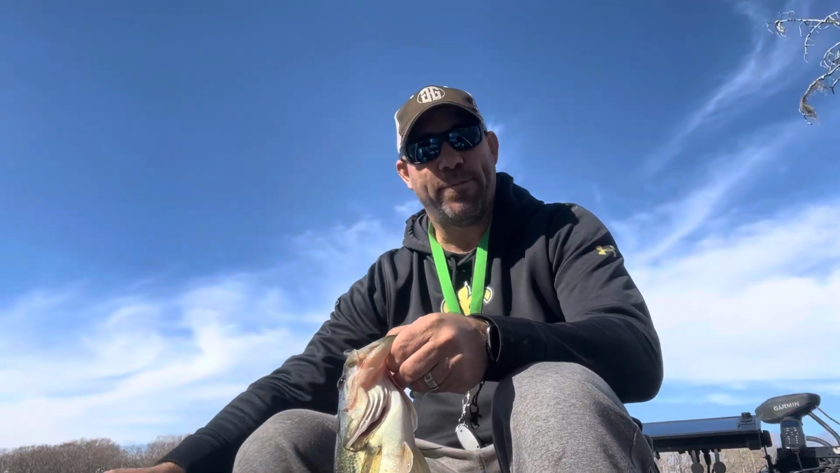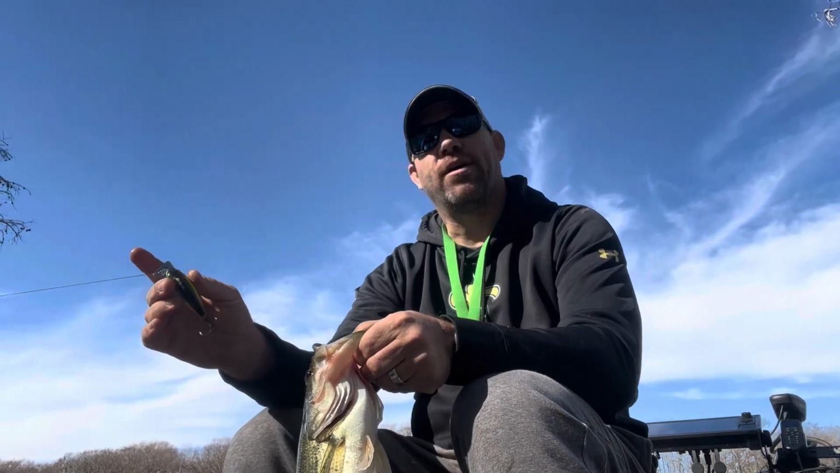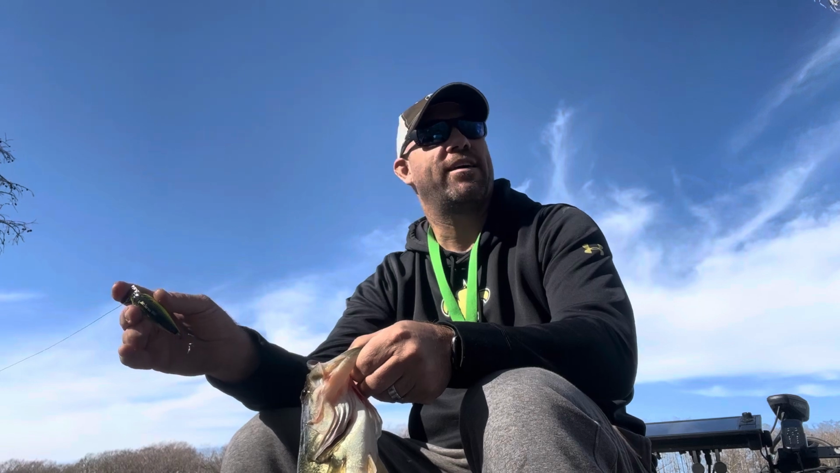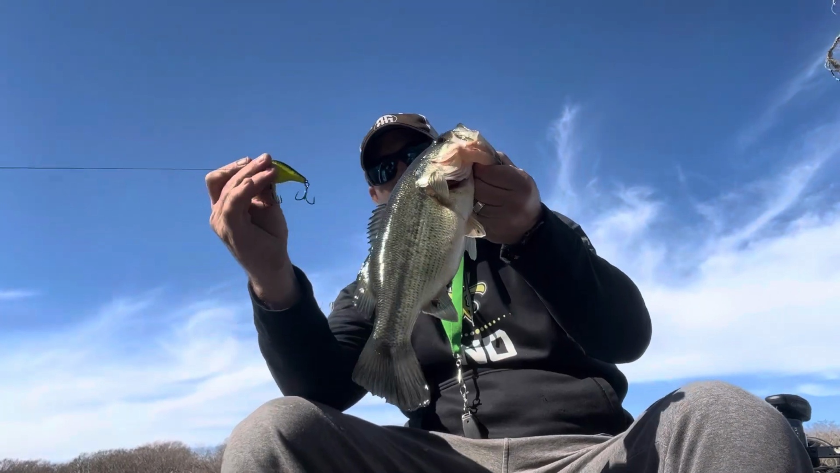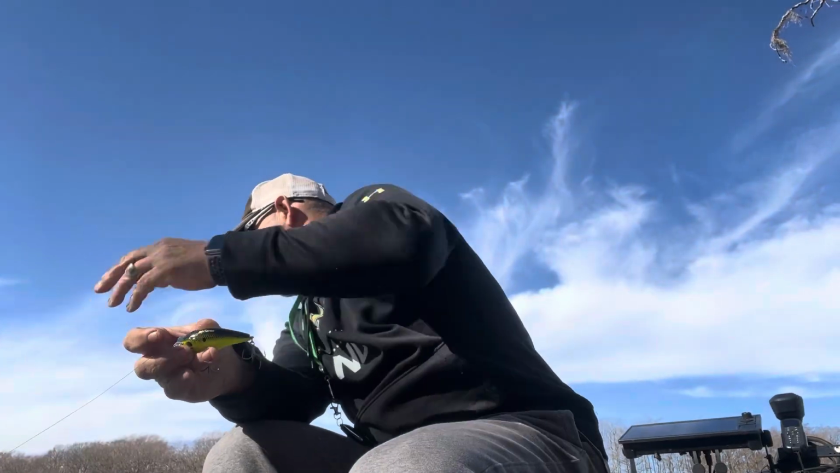I've been catching them on the big swim baits, but today, because of all the rain we've had and all the water conditions, I suspected that eventually the water would muddy up enough where I couldn't. So I caught a nice one here. It's on a bait. Let this go.